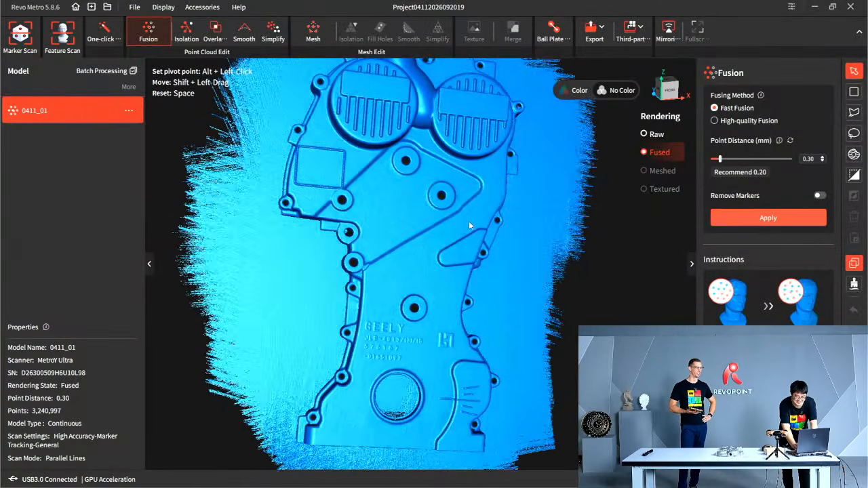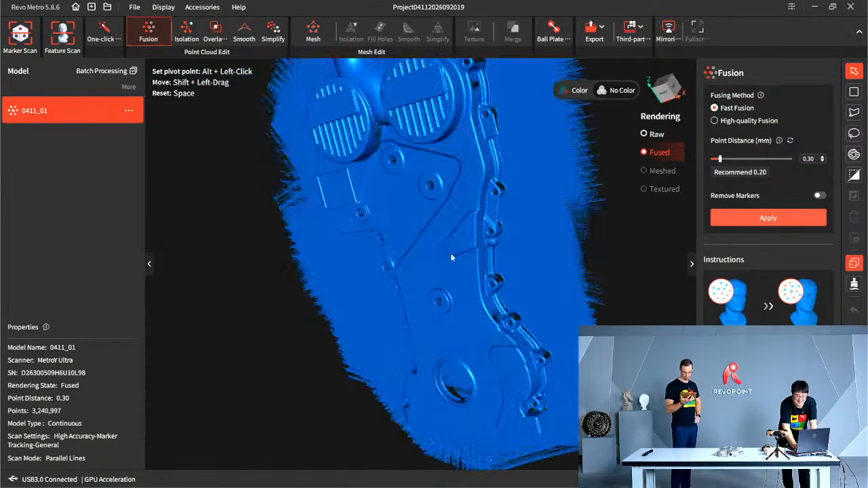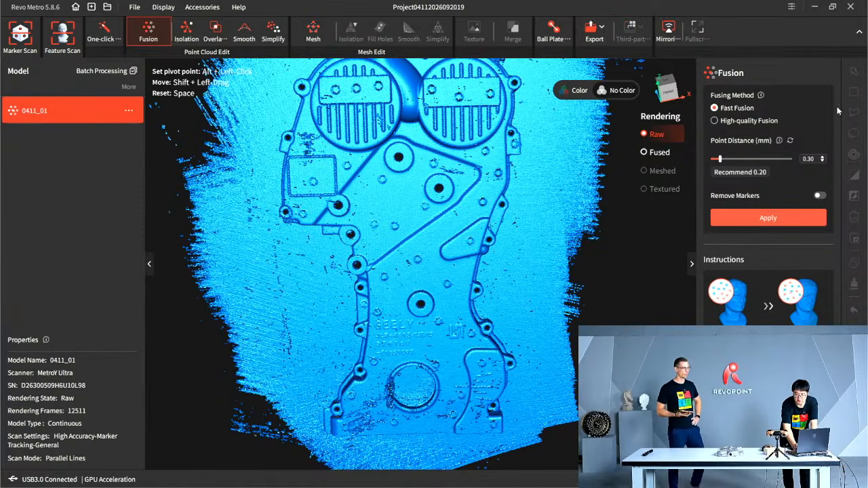Okay, ladies and gentlemen, that's the scan. And here, after your scan is fused, you can use the selection toolbar on the right; you can't really use it when you're under the raw point cloud status.